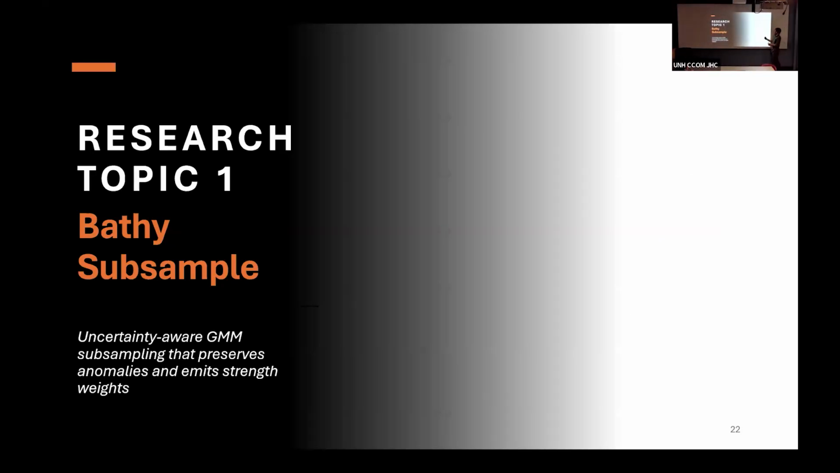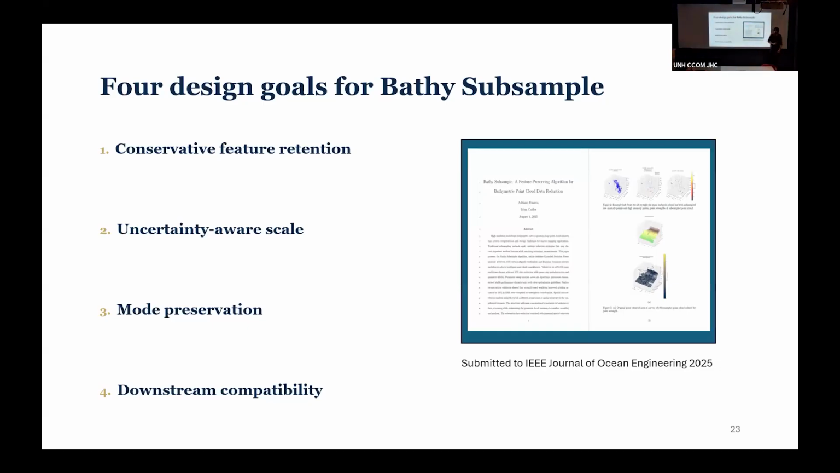So, research topic 1, the Bathy Subsample algorithm. The Bathy Subsample algorithm has already been implemented, and we actually have a paper submitted on it. We're just waiting for the people at Jere A. And the idea behind it, as I said, is conservative feature retention. We want to conserve every point that we have doubts about and consolidate every point that we're sure are redundant.